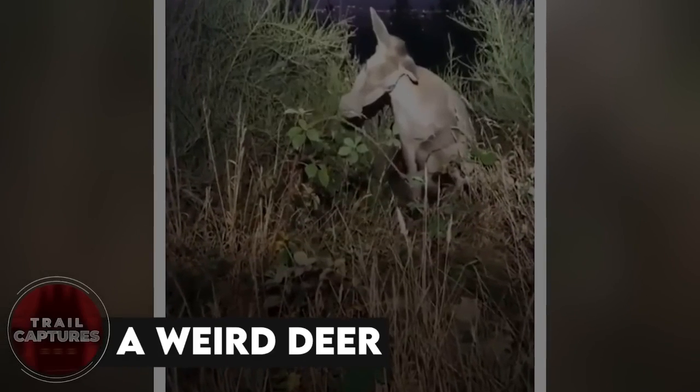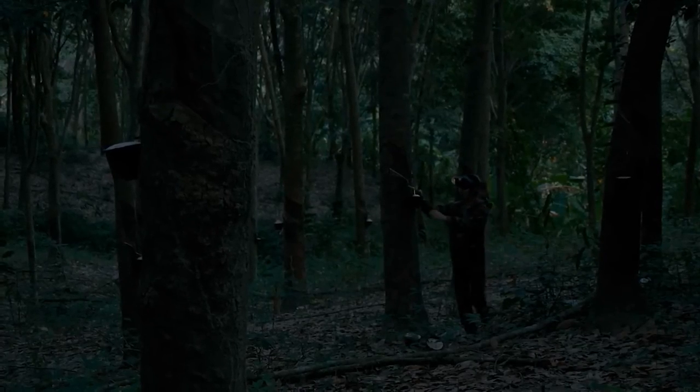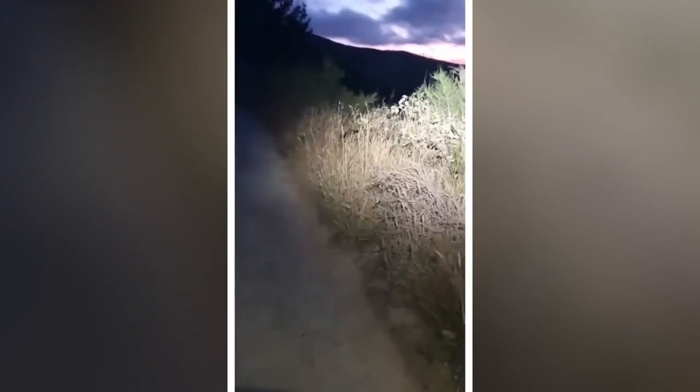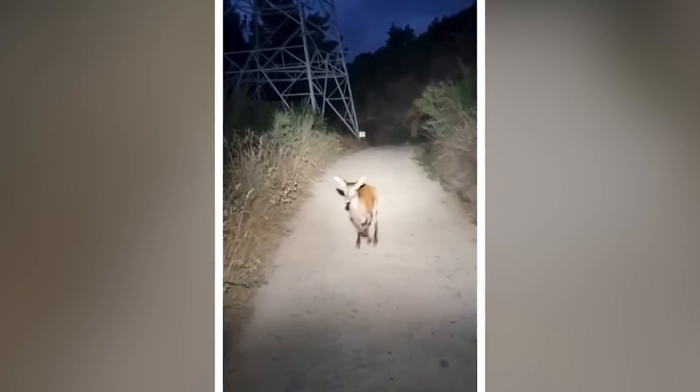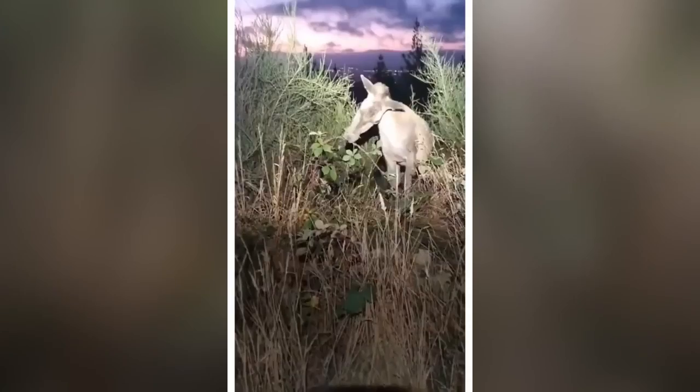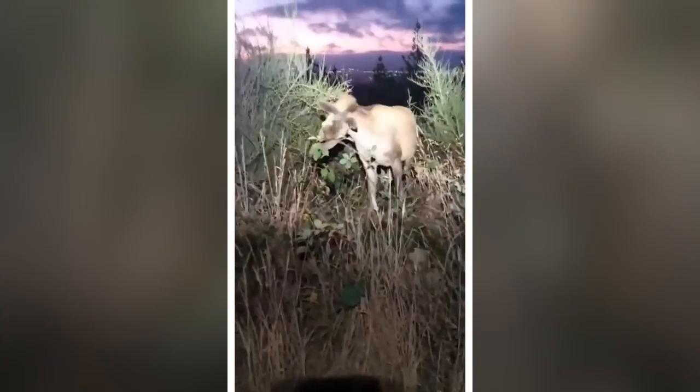A weird deer. While a man was busy recording a deer who appeared to be scared of him at first, but then suddenly stopped, as if it was scared of something, and then turned back and went hopping away beside the man. He was all confused, just like anyone would be. But then he saw something that scared him too. A deer emerged from the bushes with a deformed neck. Or was it a skinwalker? Because that's what most people said.